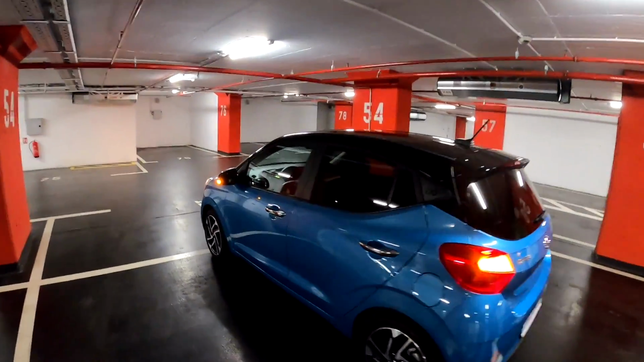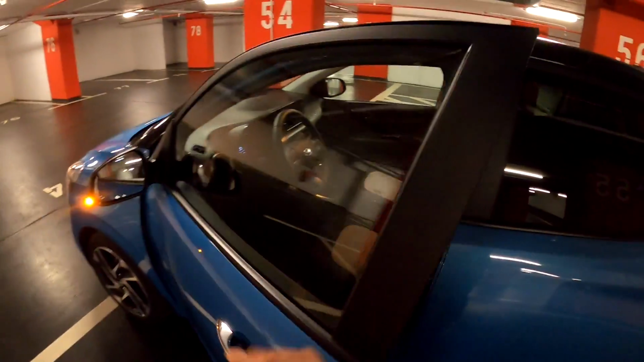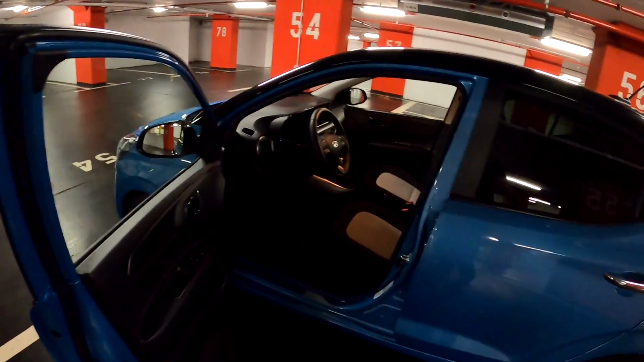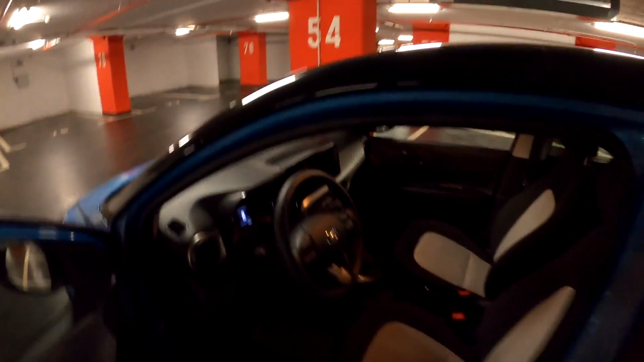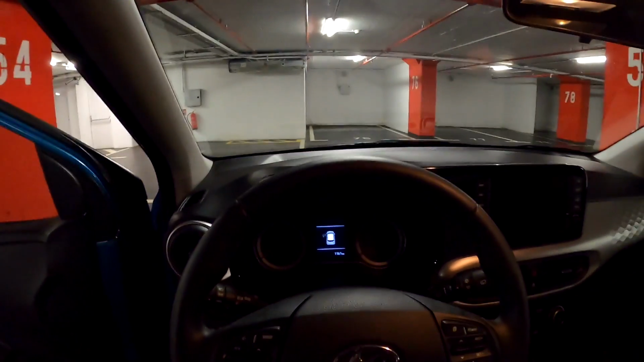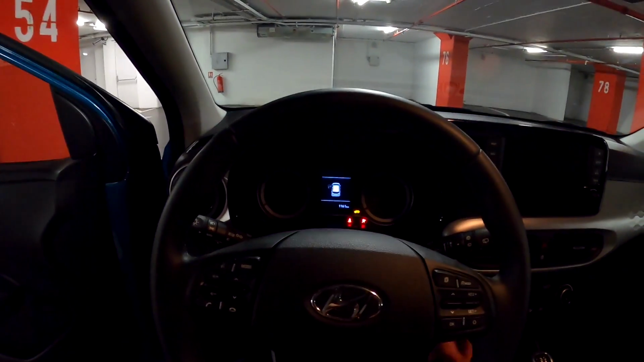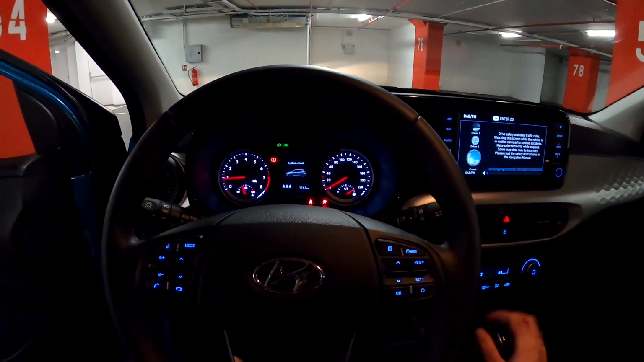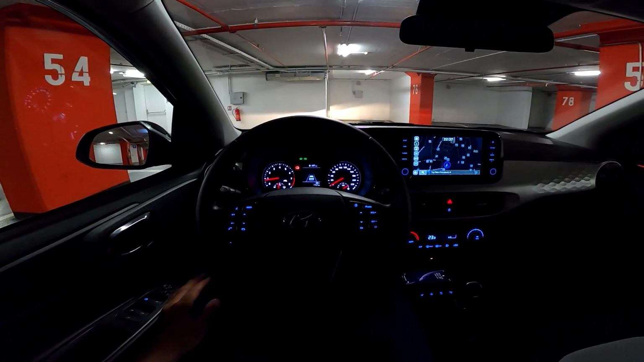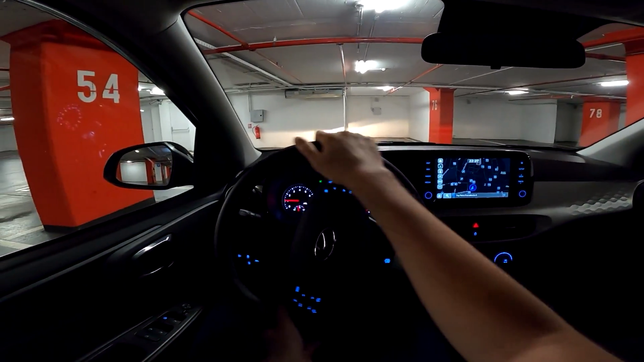So the car is now locked, and I will show you how you can unlock it just here. And just like that, we opened it, and now we are greeted with this nice interior. We will start it with this button. And that's it. Okay, and we are ready to roll.